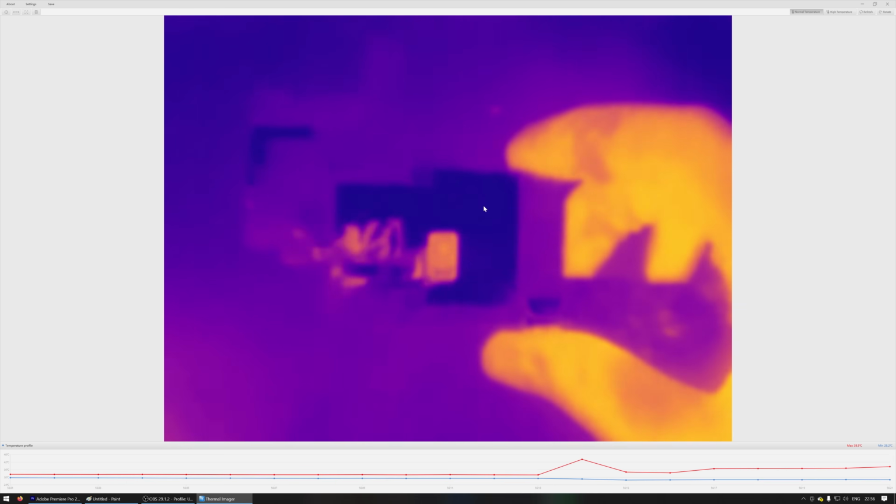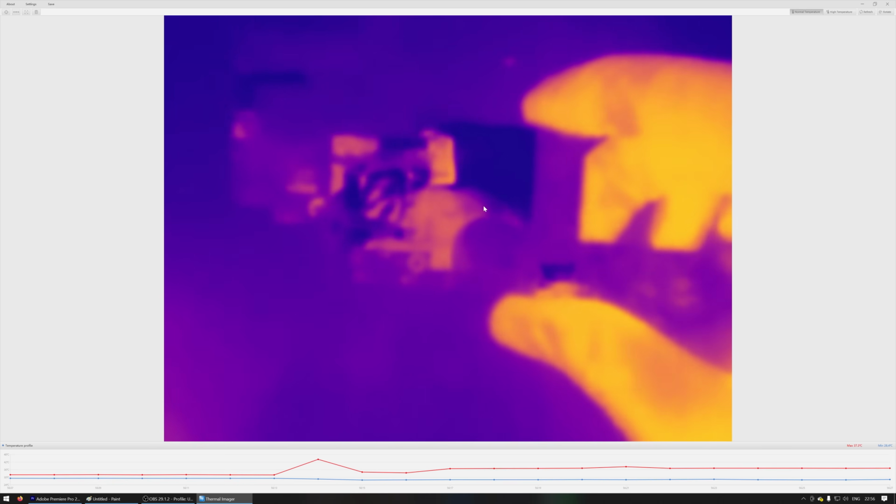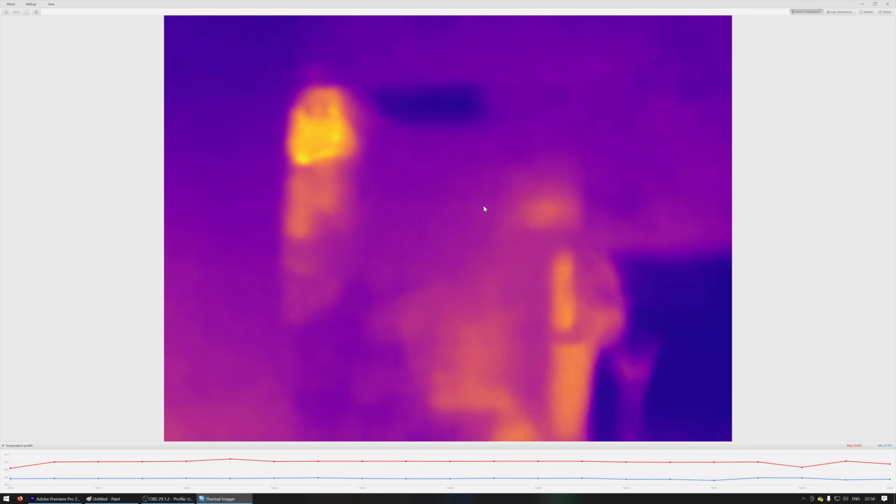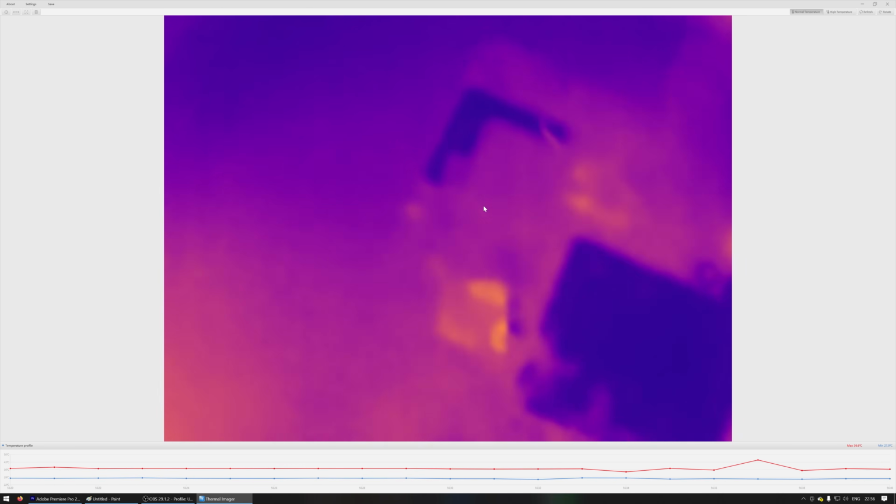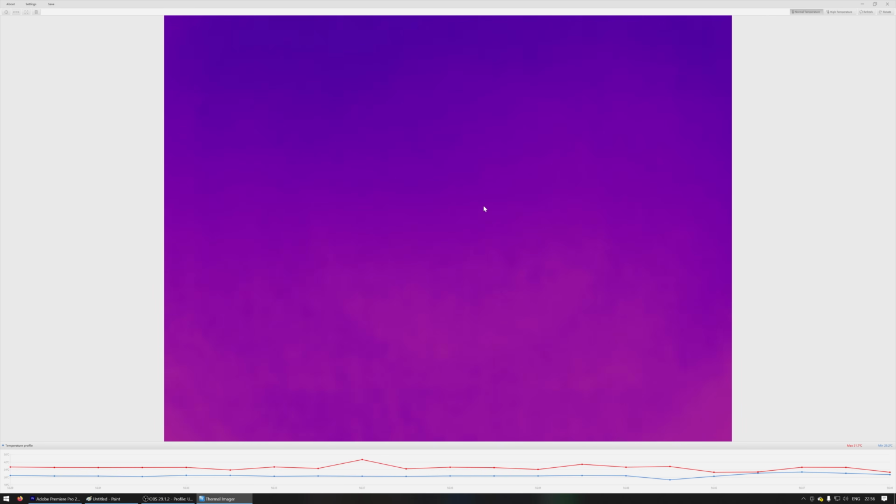So we can now use a thermal camera on the PC, which I can then use to screen capture on OBS and show my viewers on videos when we're actually using the thermal camera, which is how I get the image up on the screen. I don't have to record the screen on my phone or anything like that. I haven't got the macro lens on, which is why I'm not seeing actual components. And I think this board is shut off as well.